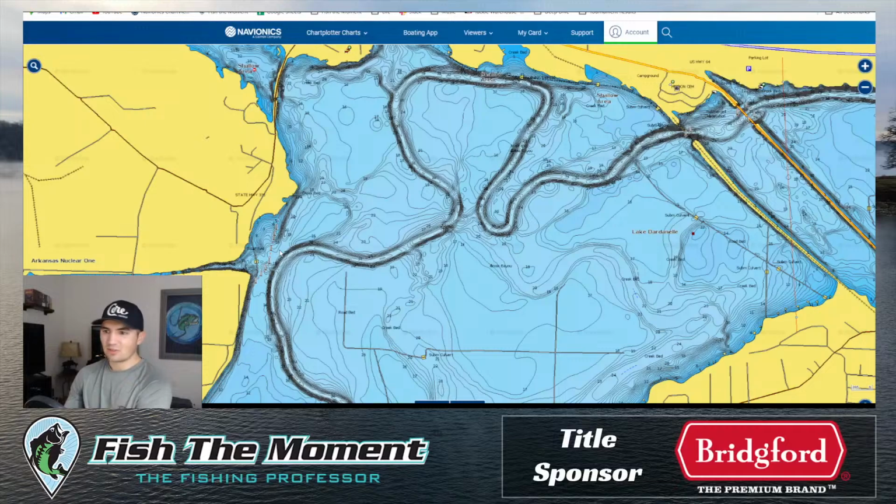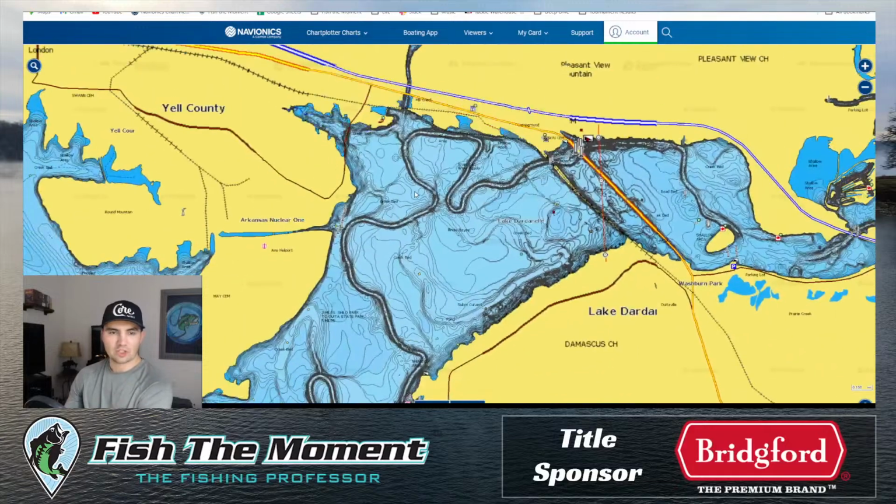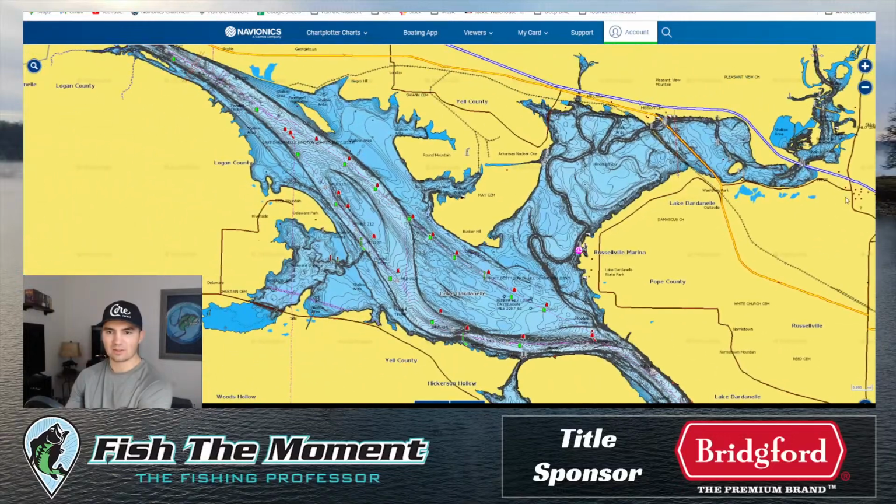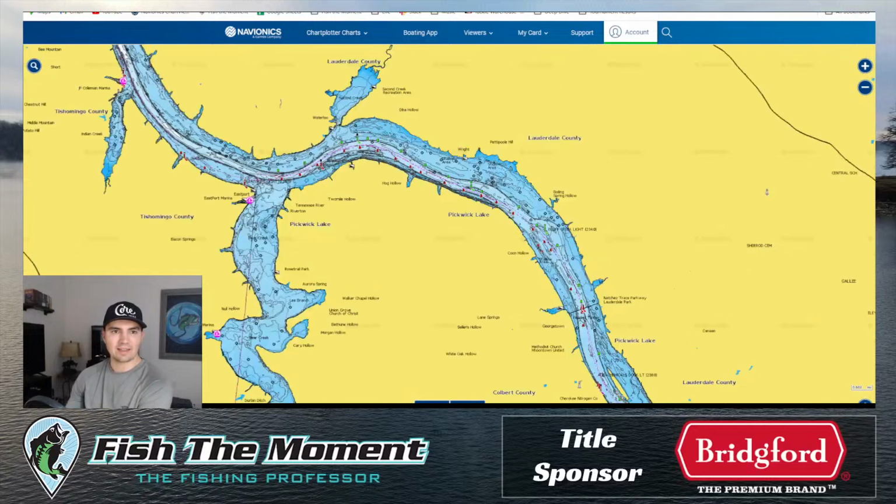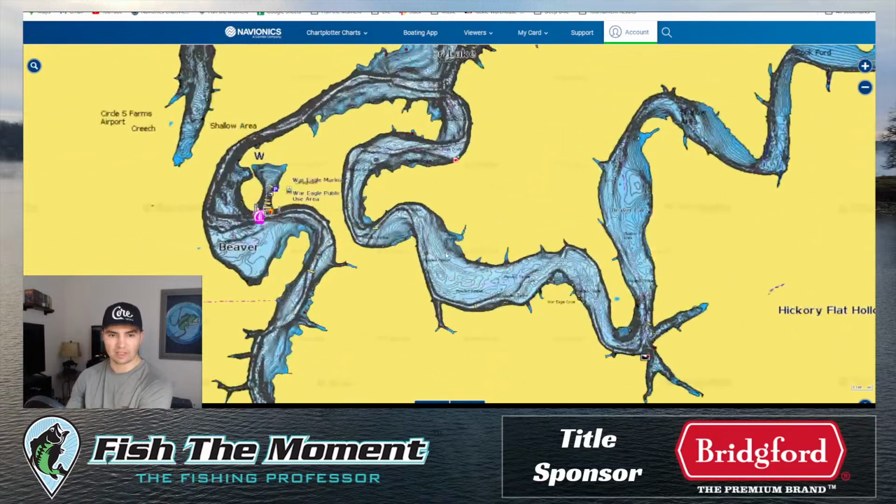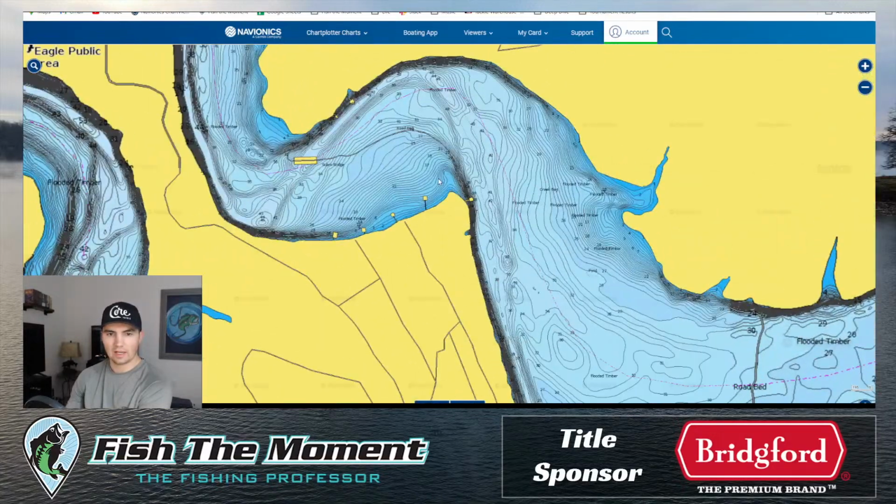Even on Dardanelle, it's very different. I've talked to friends that fish over there. It's not the same. It doesn't fish the same as it used to. These areas have been just hammered, so it just doesn't really work like that anymore. And like that day I was out on Beaver, for example, I'll show you the exact spot where I had those fish on that quote-unquote ledge.